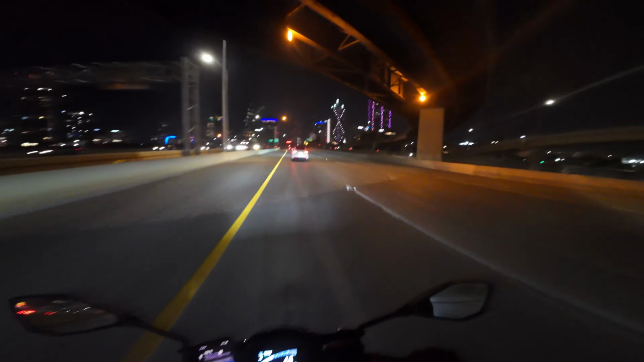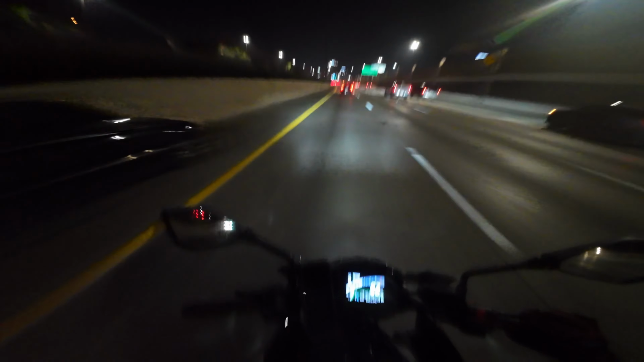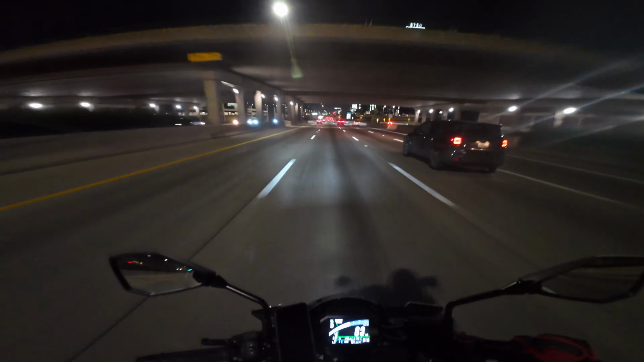Oh, not the Honda taking off. Damn. At the police? No, it's a broken ass car. Oh, slow up, a little slow up, I see. Let's go. Pump the bike. Damn! I'm crazy right now, man.